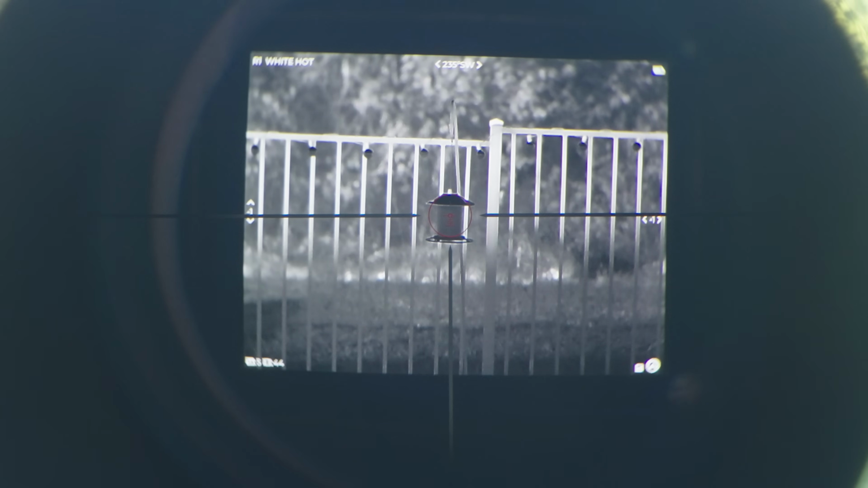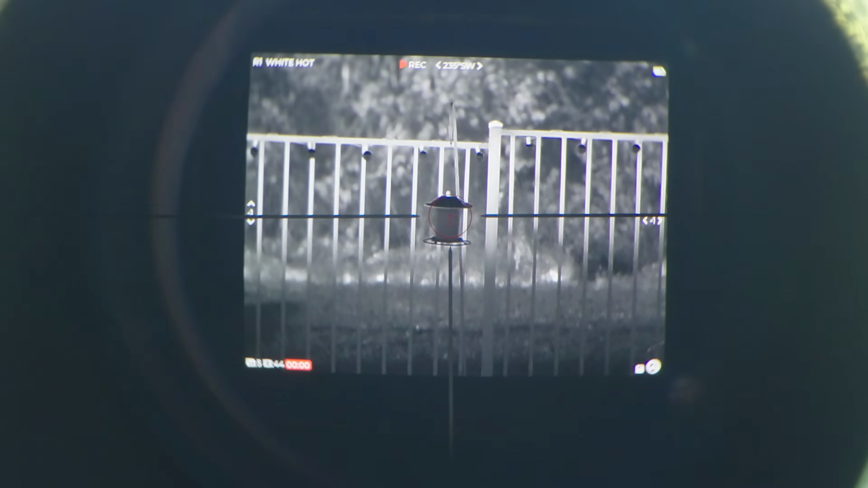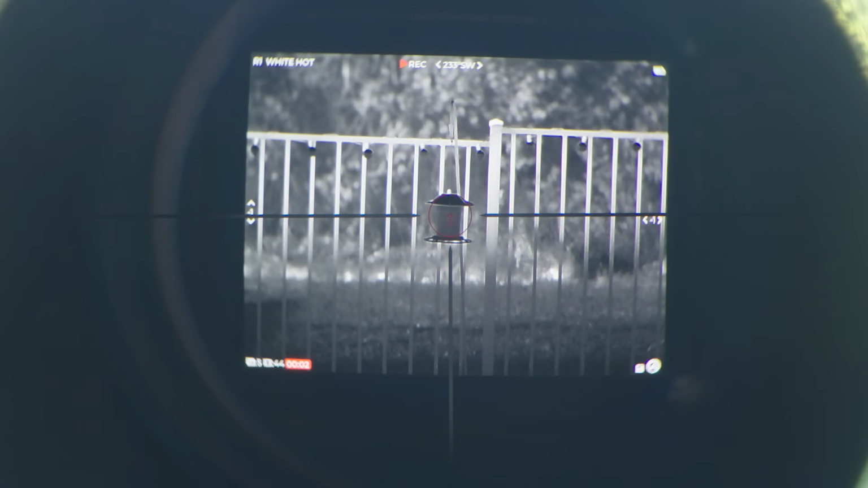So I recommend an LPVO because right now you're at 1x power. What I want to point out is you see the entire peripheral of the screen with all that readout information you have. So for example, if we were to hit record on the unit, you see in both the bottom left and the top of the screen that the unit is in fact recording. Now again, it looks a little out of focus, especially the bottom left. That's just a result of me trying to focus through an optic and then another optic with a camera. It's very difficult. It looks crystal clear all around the screen to the user's eye.